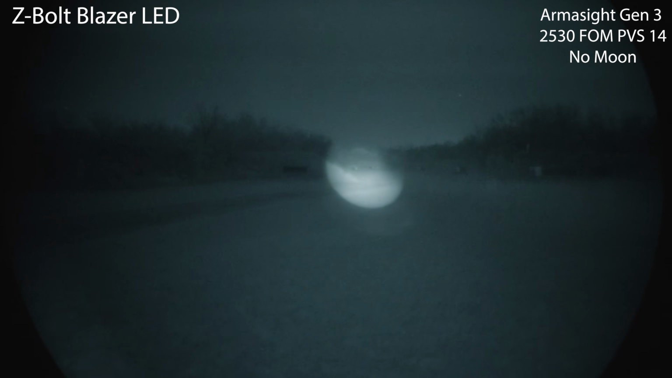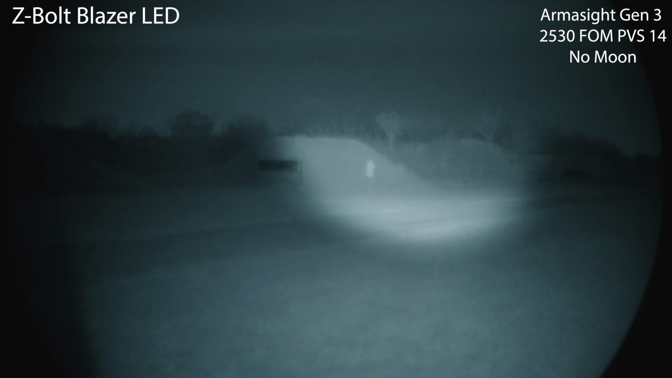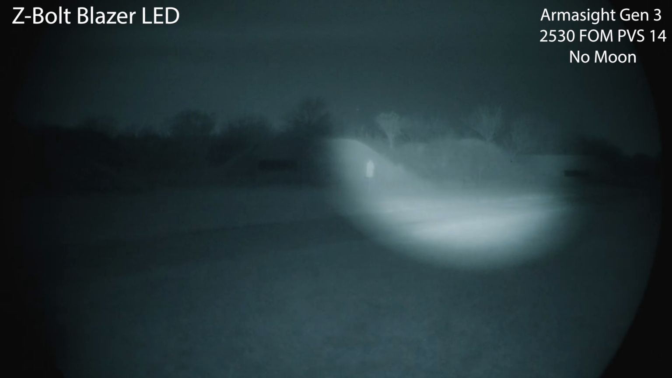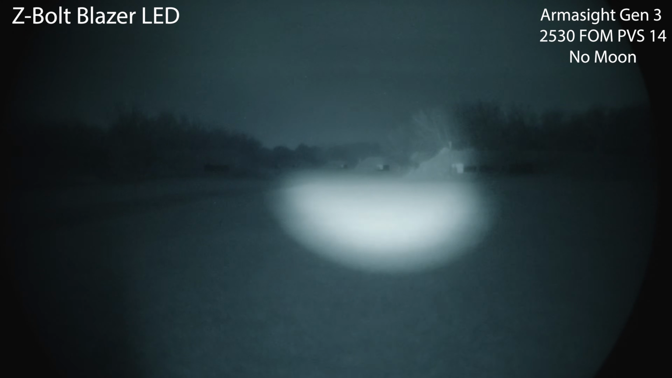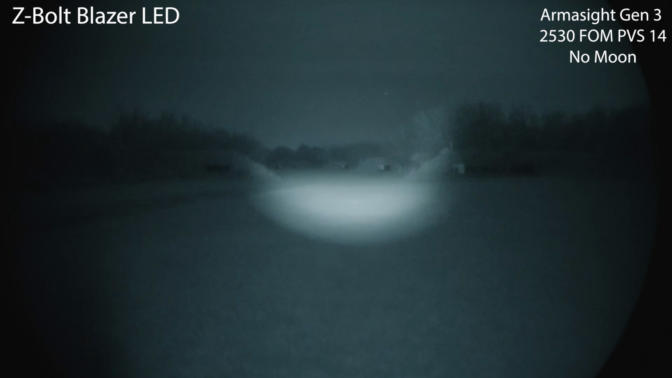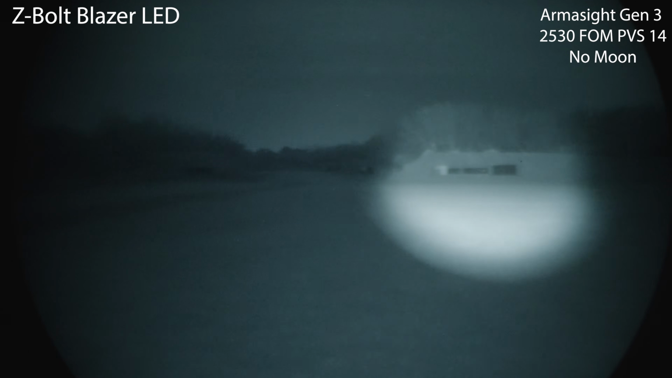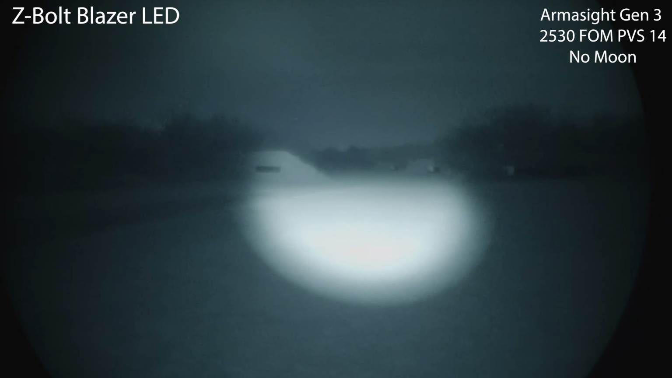Here's as narrow as it gets, so not quite as narrow, but I can still make out the 500-yard target no problem. I can see both that black backboard and the steel targets to the right of it. Now it's interesting because when I go full wide, you see how there's a little bit of spill, but if I narrow just a little bit, that flood kind of reduces all the way out. You see how that foreground lights up? So it's interesting there. So you kind of get even wider than the main concentrated beam on the Z-bolt Blazer.